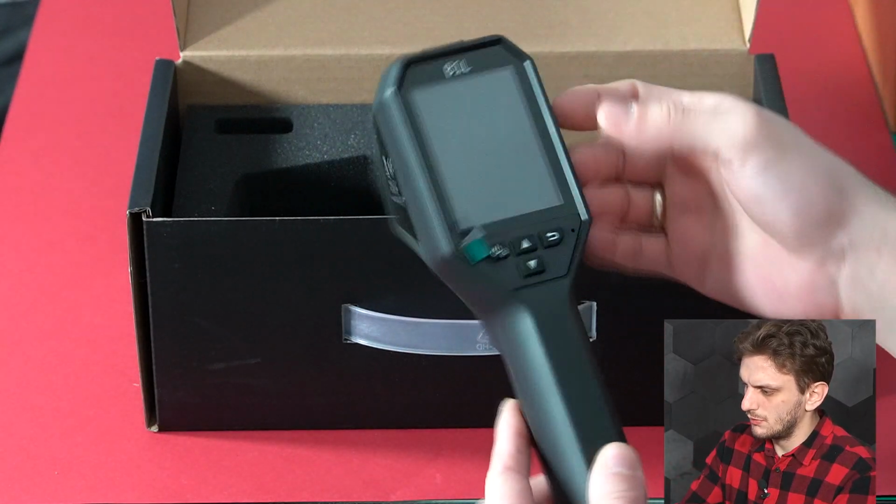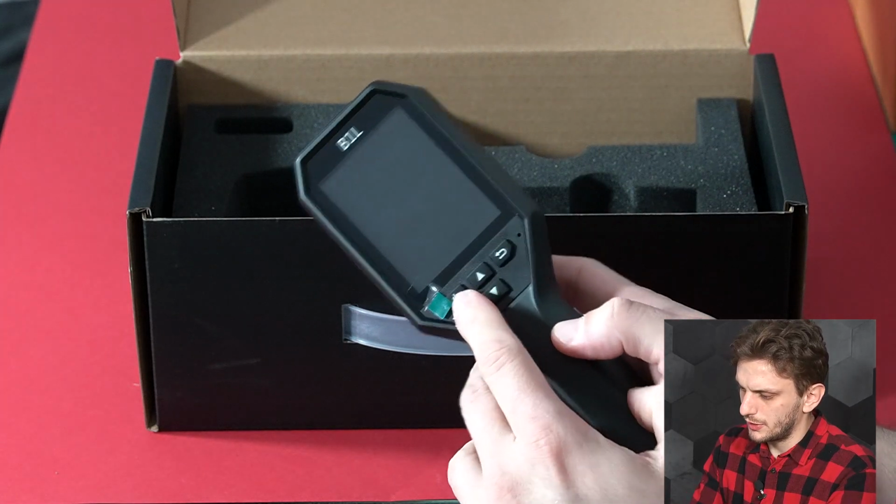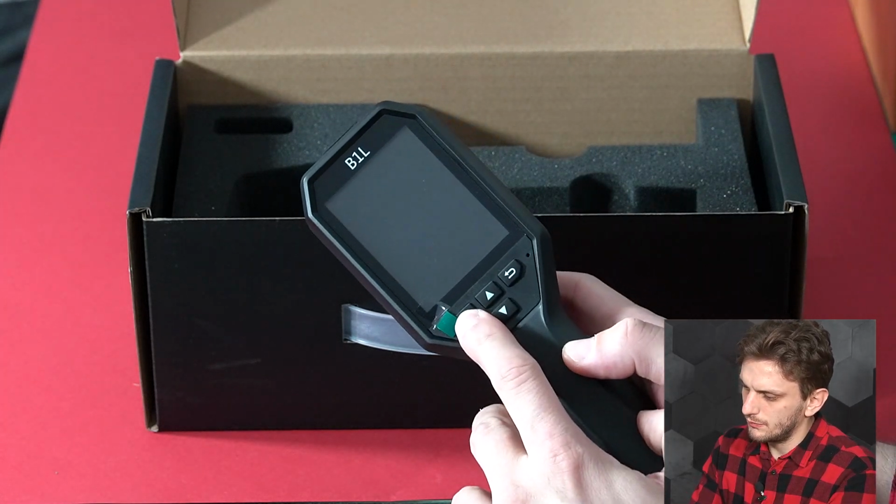So it's quite a solid device, it looks quite well built. We can turn it on using this button.